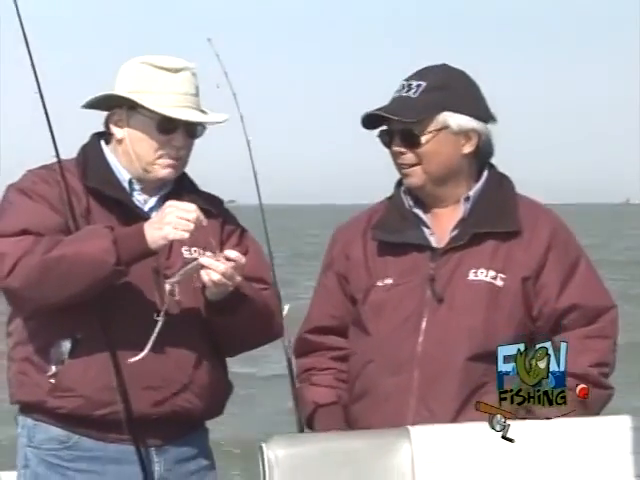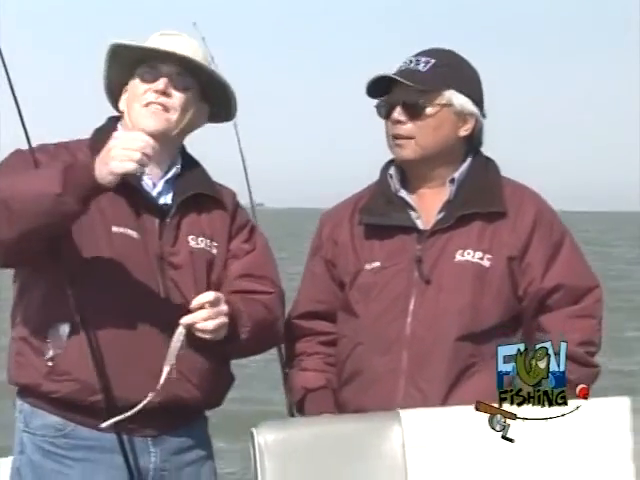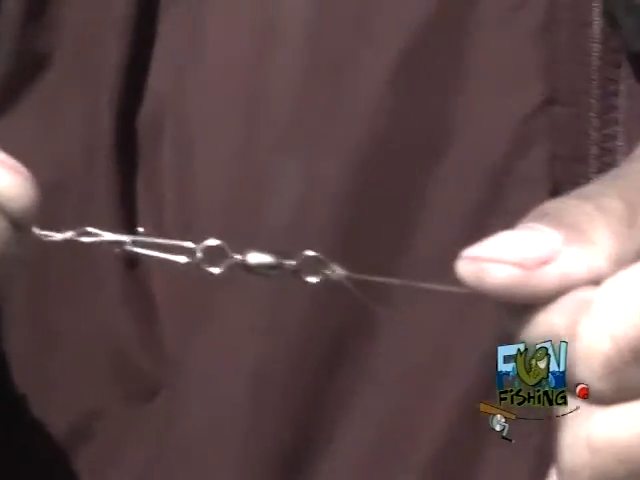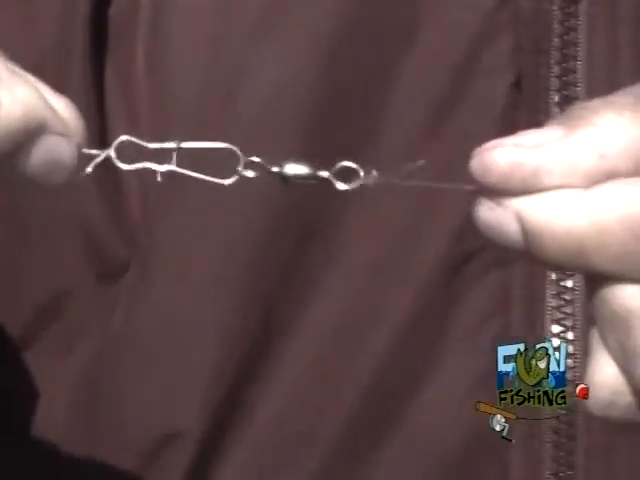Okay. And we use a clip on the lure and we tie the leader on there. We tie the leader onto a swivel and it's clipped on up above. So we can change these pretty quick, can't we? Correct. Real easy. Okay. Well, let's go back fishing.